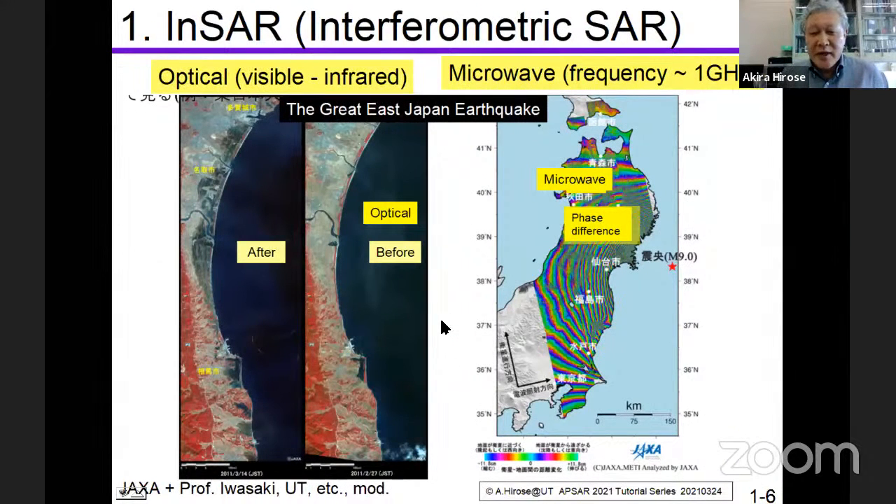So this is the comparison of optical observation on the left-hand side again, and the microwave on the right-hand side again. On the left-hand side, this is, well, Tohoku area in Japan. You may remember the very big earthquake 10 years ago that occurred in Japan. And this area suffered from tsunami.